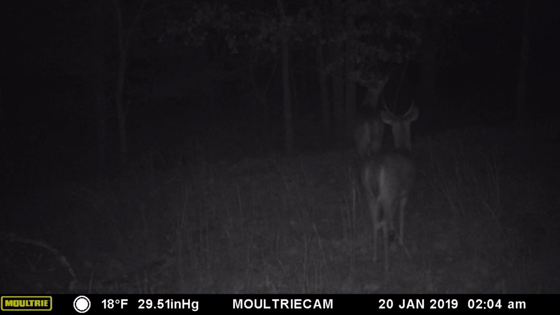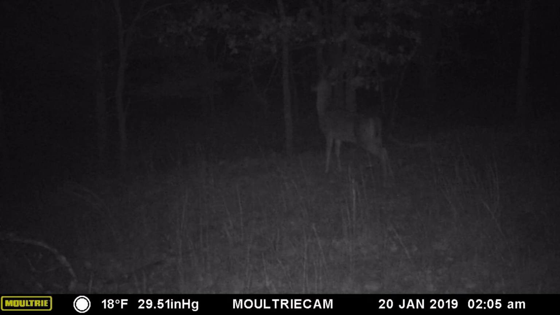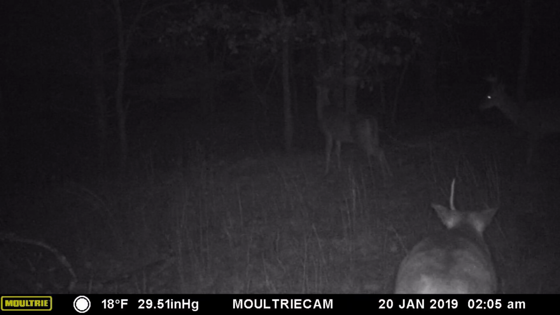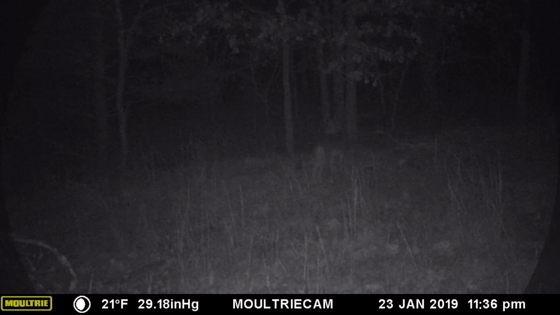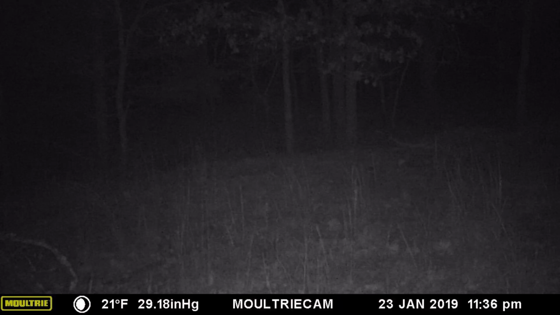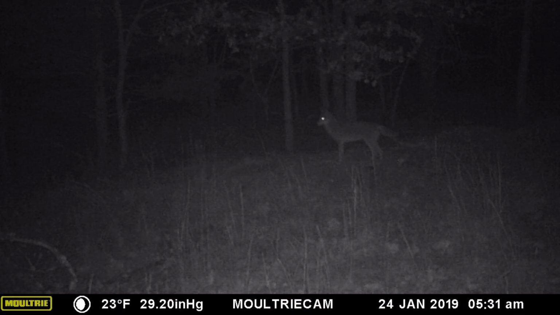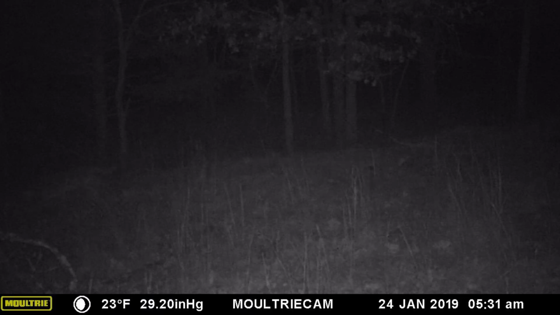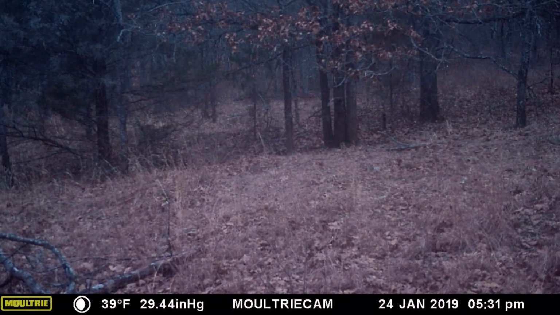Another parade of young bucks. A solitary coyote. This is very unusual at this time of the year. Where is the rest of the pack?